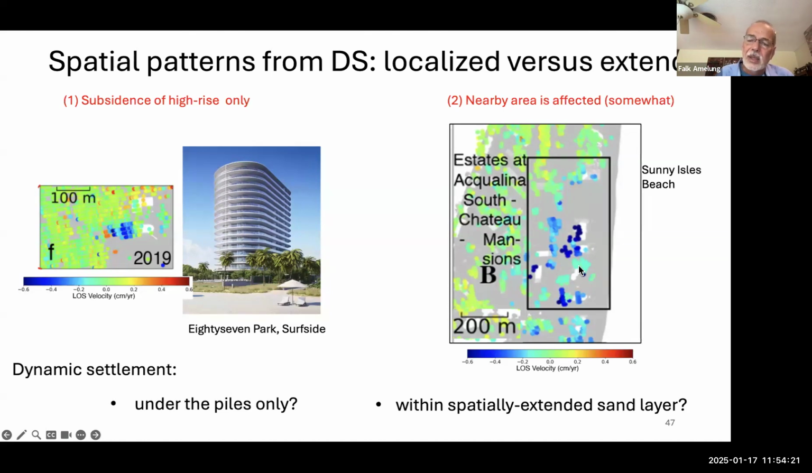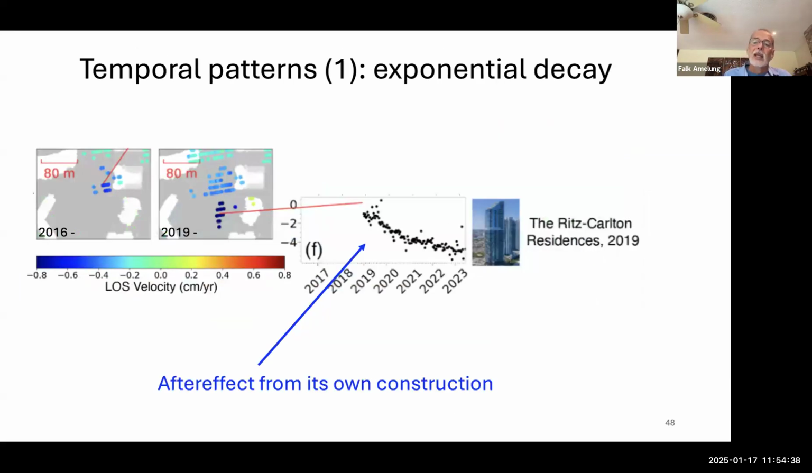So their subsidence seems to be extended over a larger area. A possible explanation is there is a spatially extended sand layer, and the entire sand layer, everything over the sand layer, subsides a little bit. Spatial correlations are a little bit difficult to explain. The temporal patterns are more straightforward to interpret.